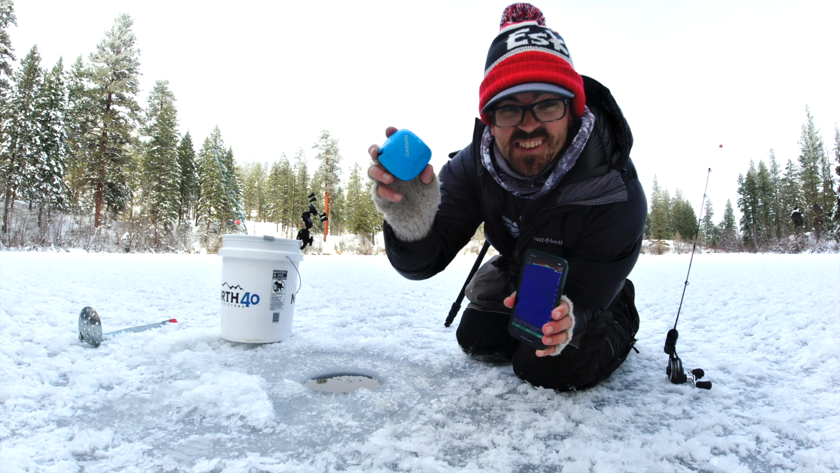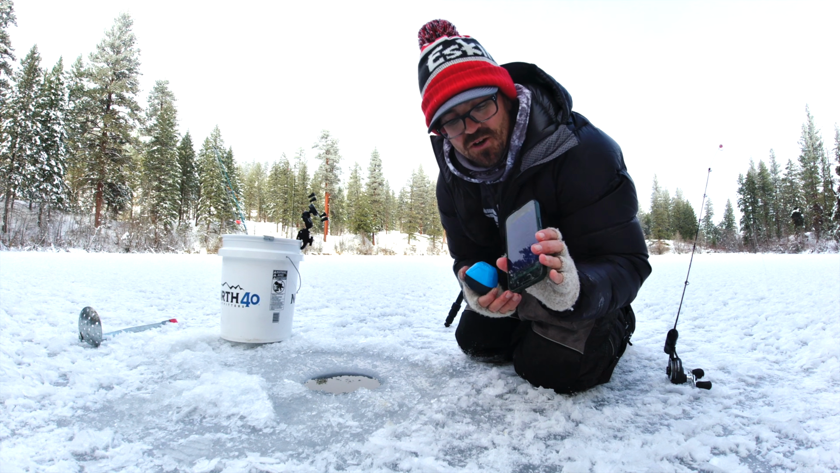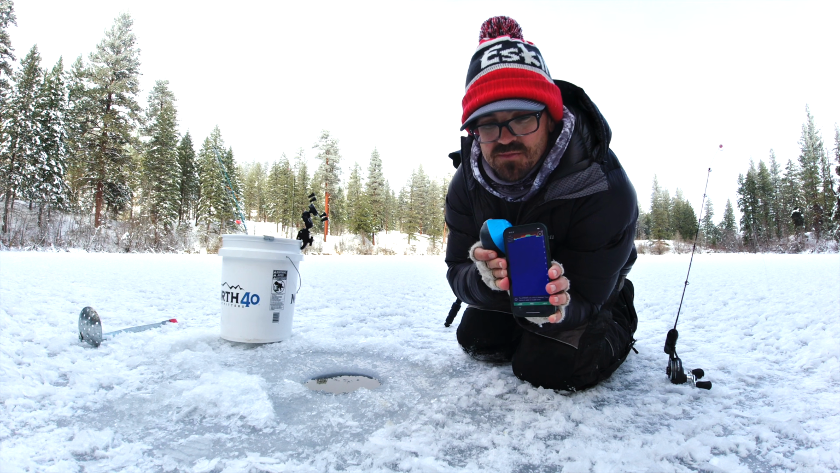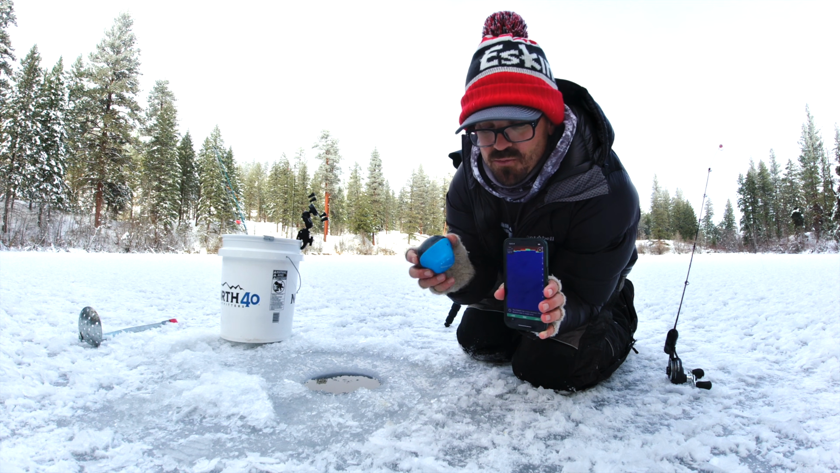And what this thing does is it connects to your cell phone, and you download the Garmin Sonar app. Obviously you won't be able to see it on this screen here, but you just saw it there when I caught that fish. And it will only turn on and transmit sonar data to the app and connect to the app when it's floating in the water.